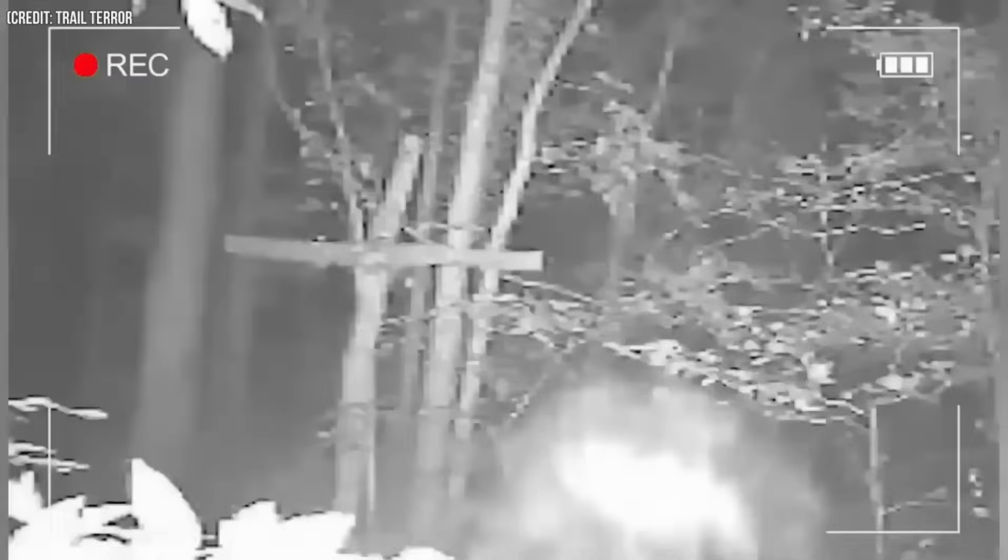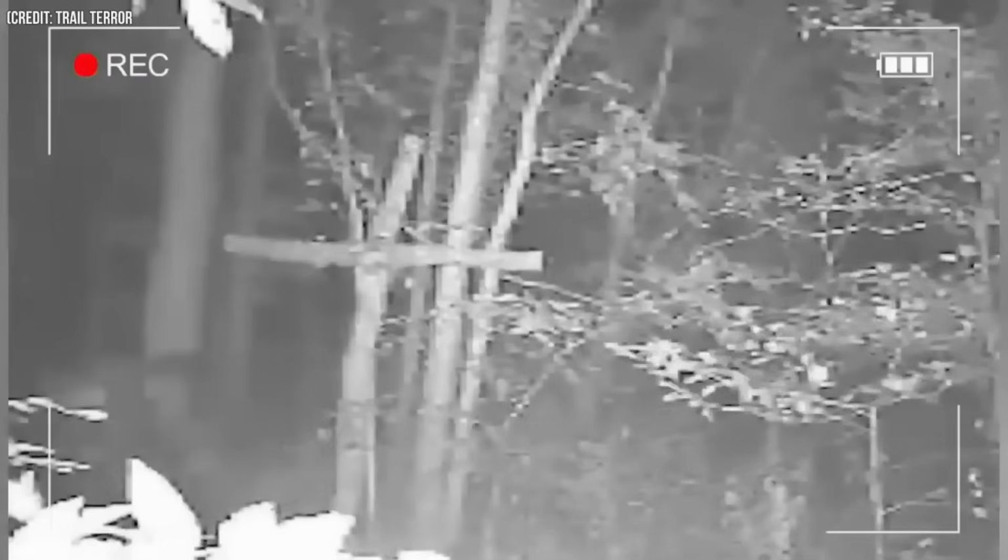Number 25. This trail camera caught something really strange in the middle of the forest. There's this creature casually passing by, but we can't see its face. It's like nothing we've ever seen before, beyond our understanding. The camera is placed high up, so it's hard to tell how tall the creature really is. If we watch the video in slow motion, it might seem tall because of its long strides as it moves deeper into the forest.